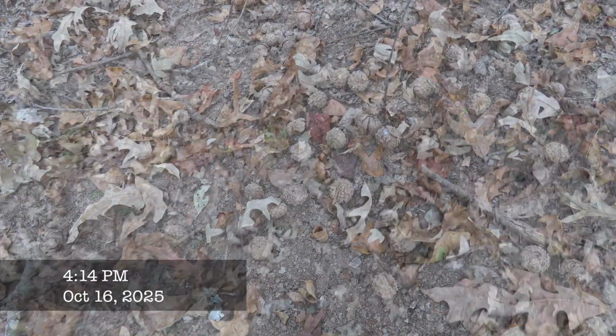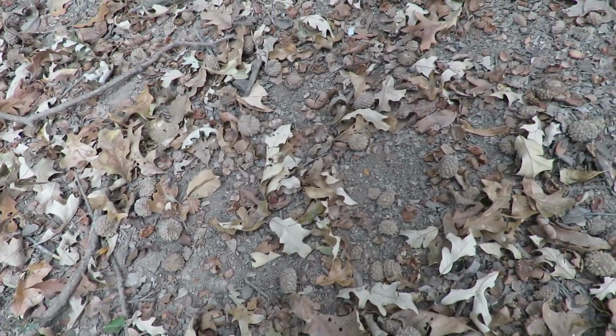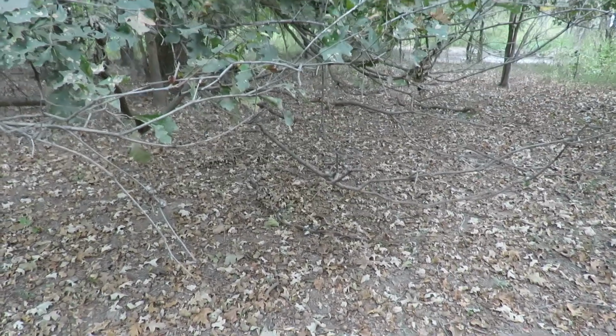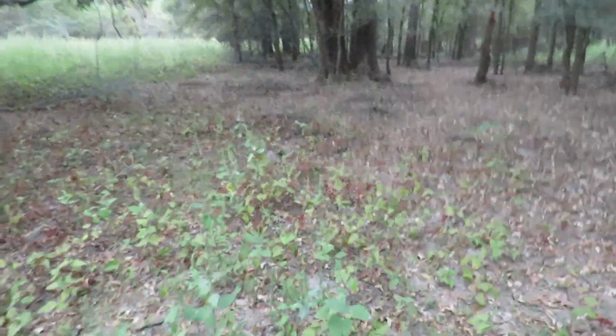Well, that's the biggest crop of the swamp oak acorns I've ever seen. They are everywhere. Outnumber all the others. That's the biggest. Wow, that is something else.